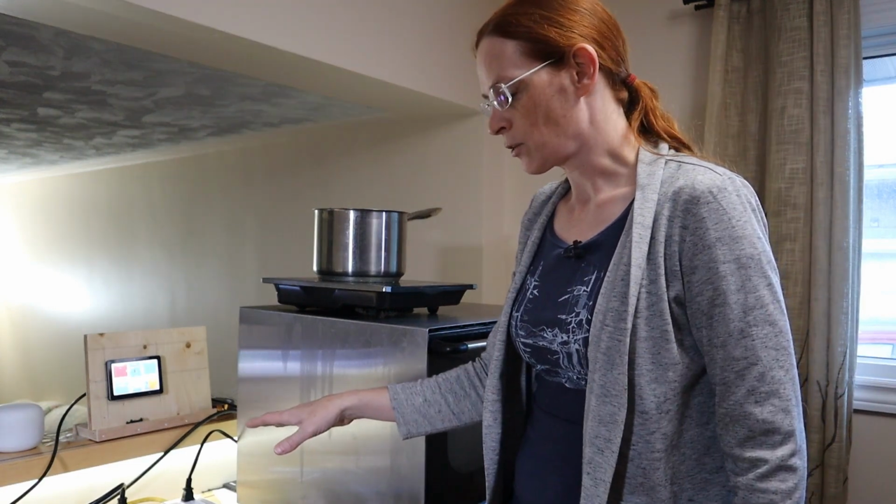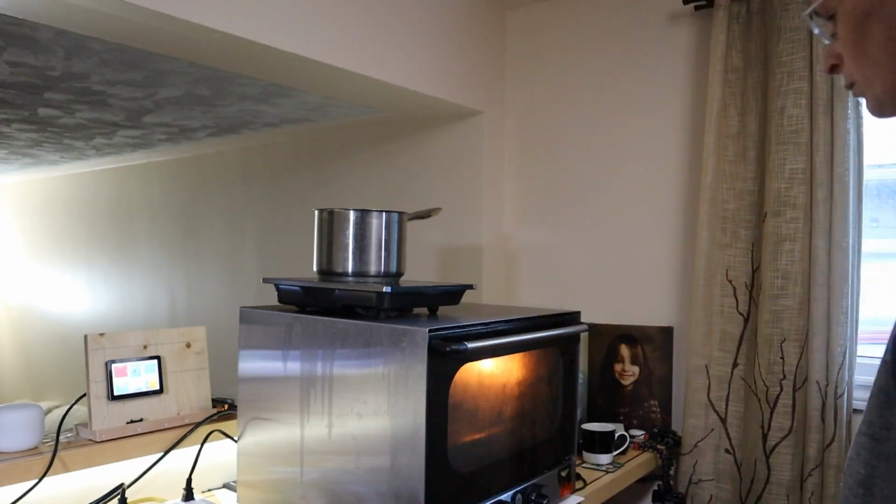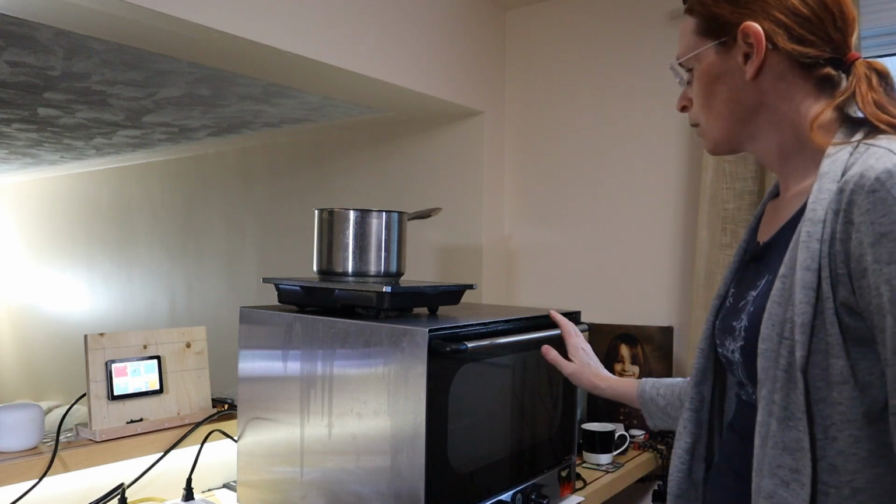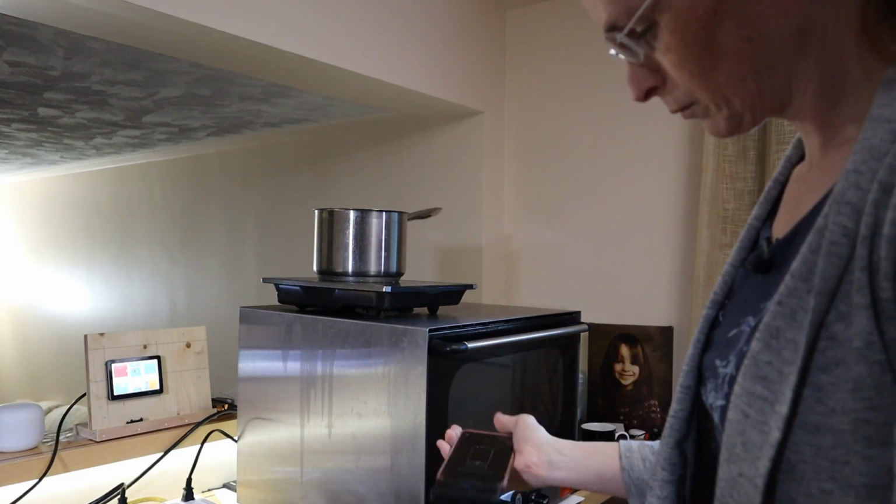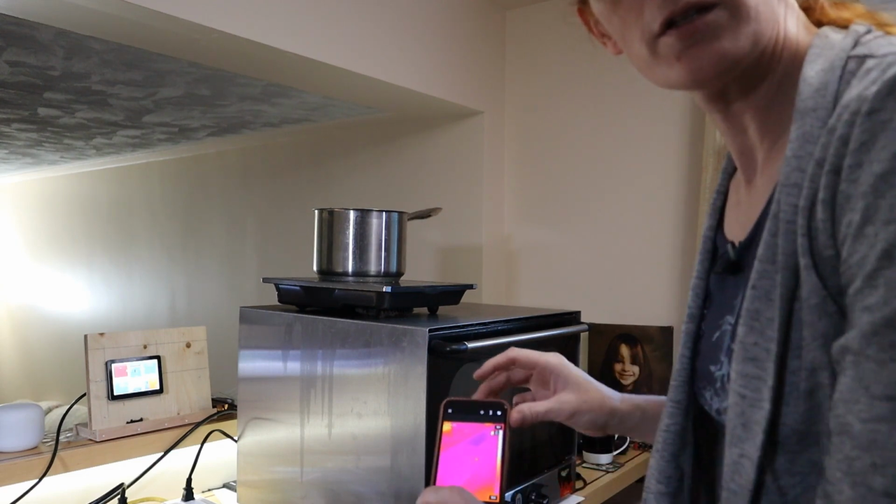Both AC breakers are on. Time to turn on the inverter. Okay, well, clearly that's working. There we go. Oh, interesting. Can you see this?